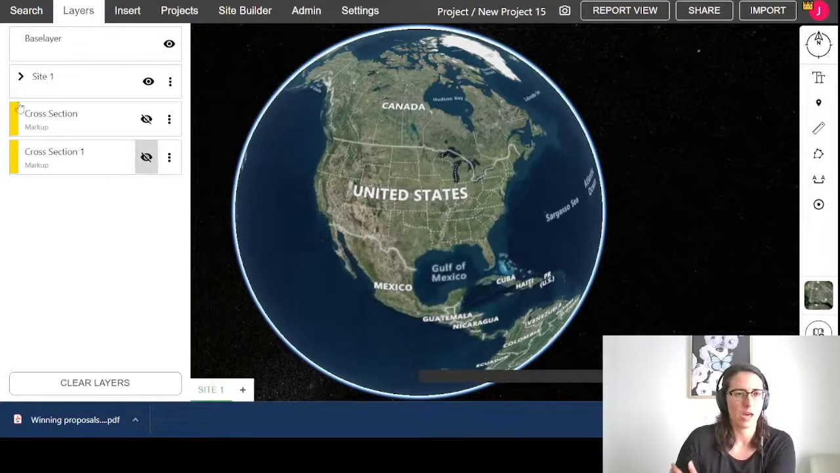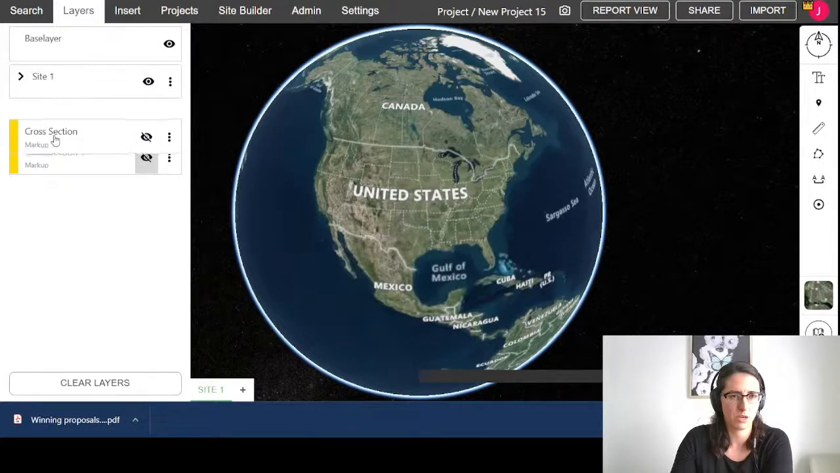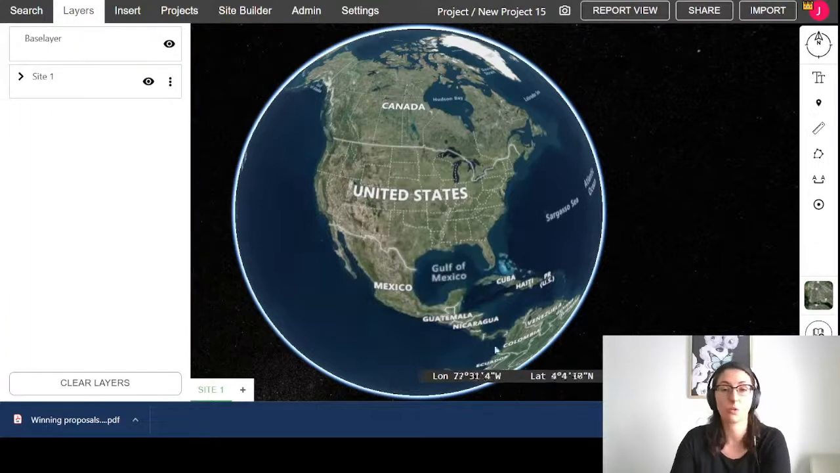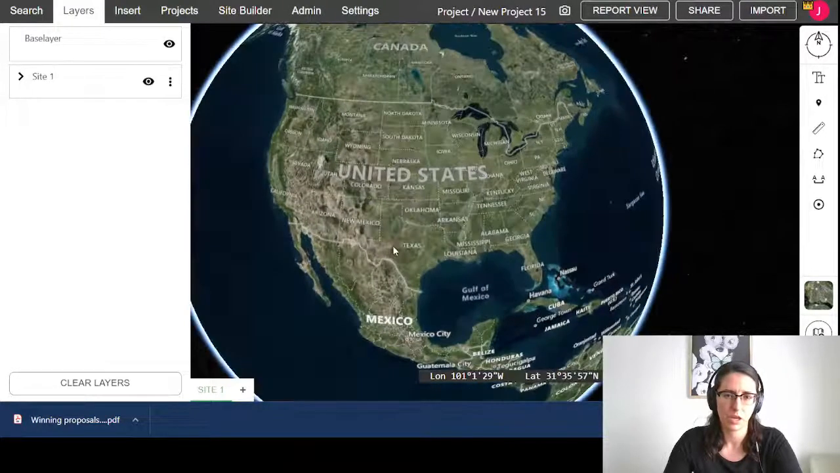So in this example, I have a few things already set up here in an existing site. But what I'm going to do is just take you through what it might look like if you say had a project in, let's say, Texas, and you popped into Equator to source data for that area.